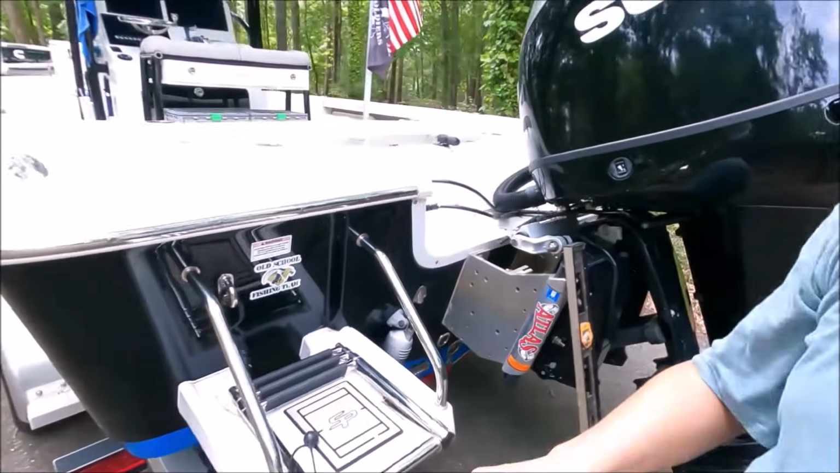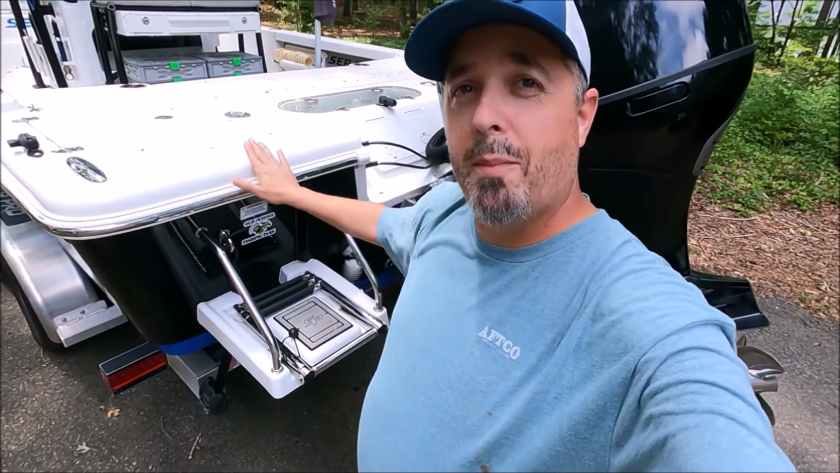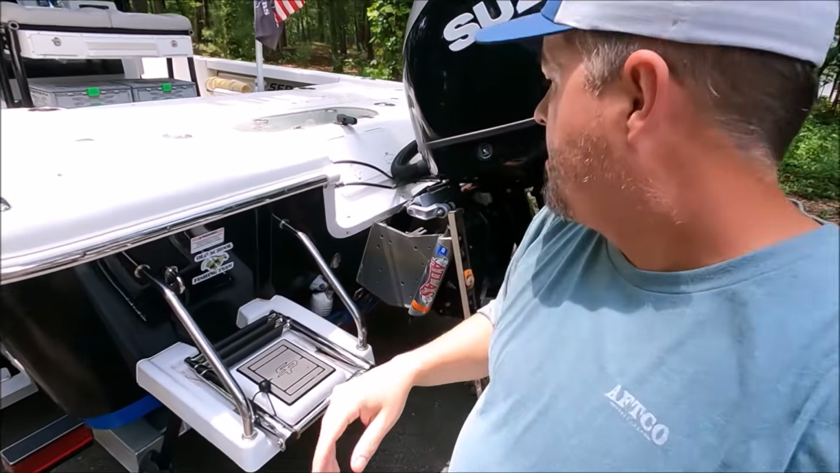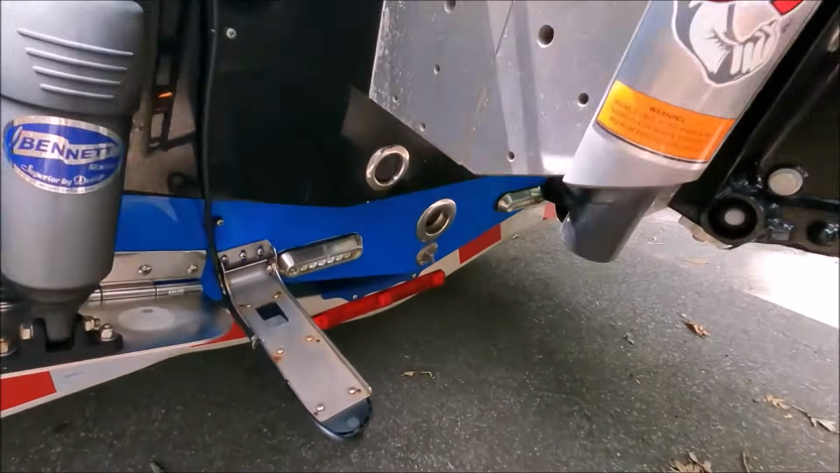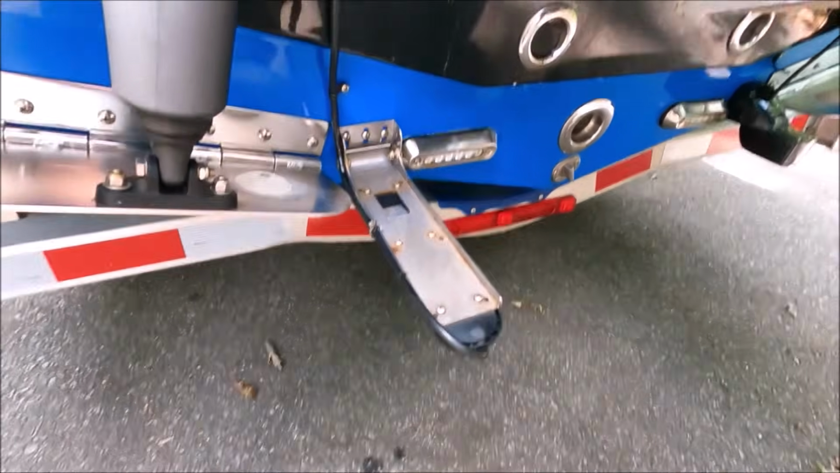I have had very good success with this. This is my 4th Sea Pro, and they've all had these same lifting strakes, and I've had great success with it. So on that side, I have my active imaging transducer. I use this for my side scan.